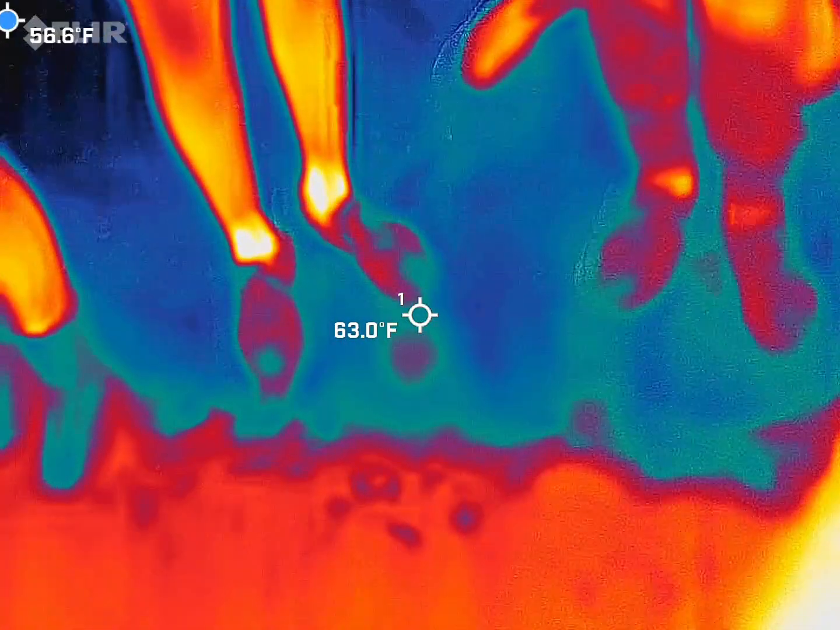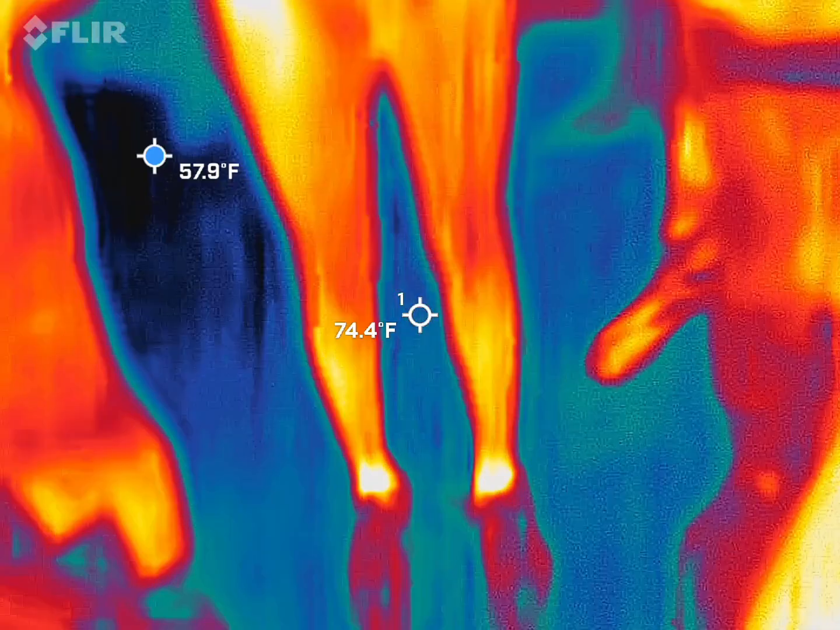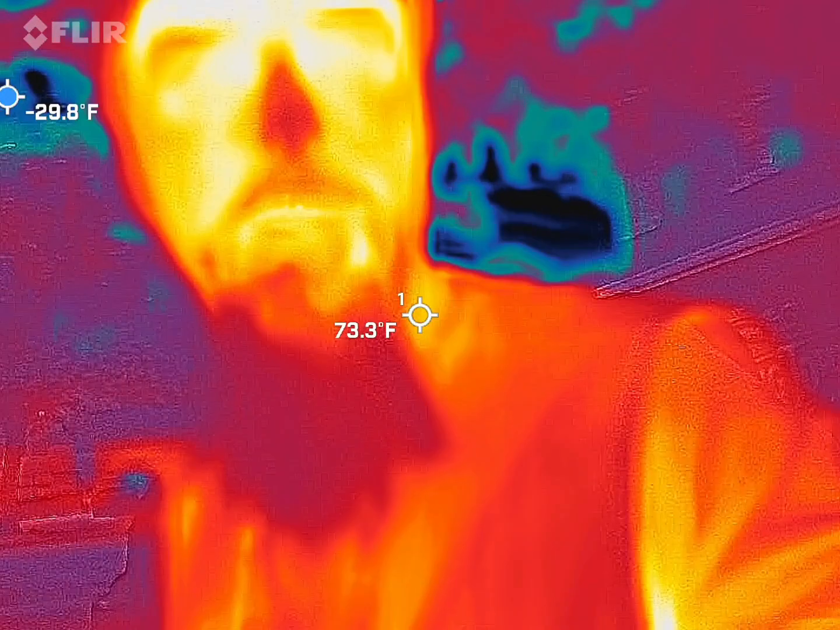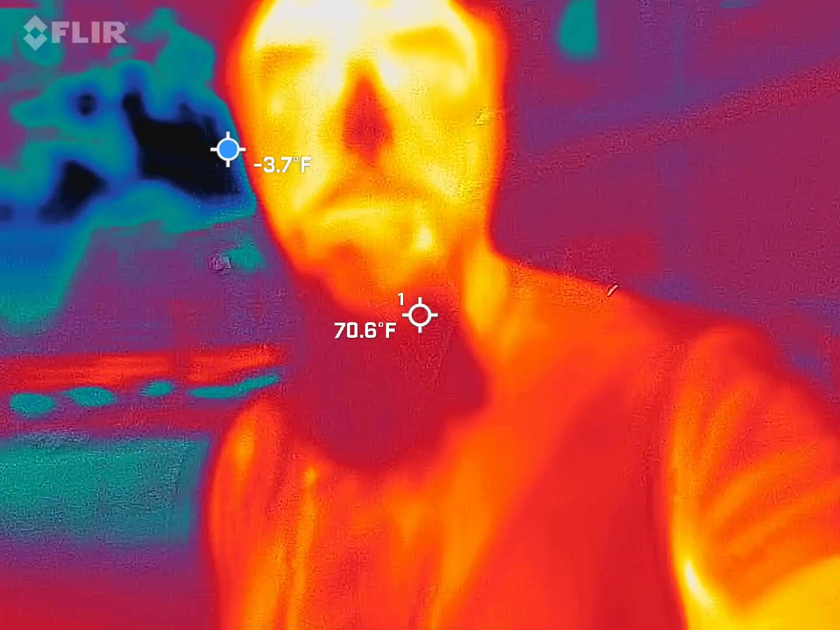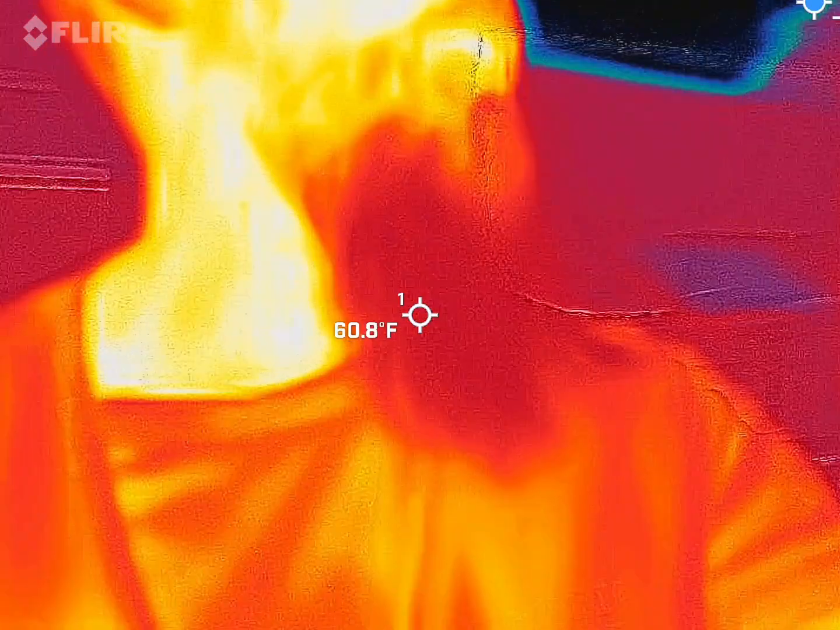Quick demo with everything so you guys know what you're looking at. Where is it? Okay, it's not going to do it. All right, so you should be able to see me in there. Red, orange, and yellow guy. My beard should be much cooler than my skin. Sorry, fellas, but that means I'm the hottest thing inside the frame right now.